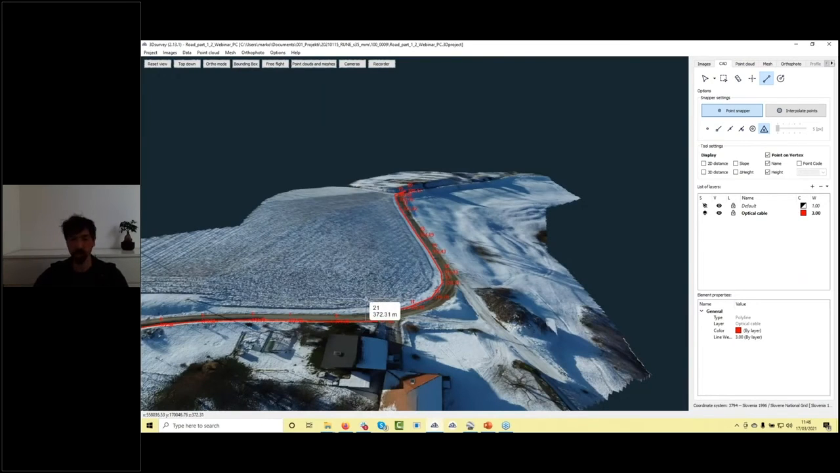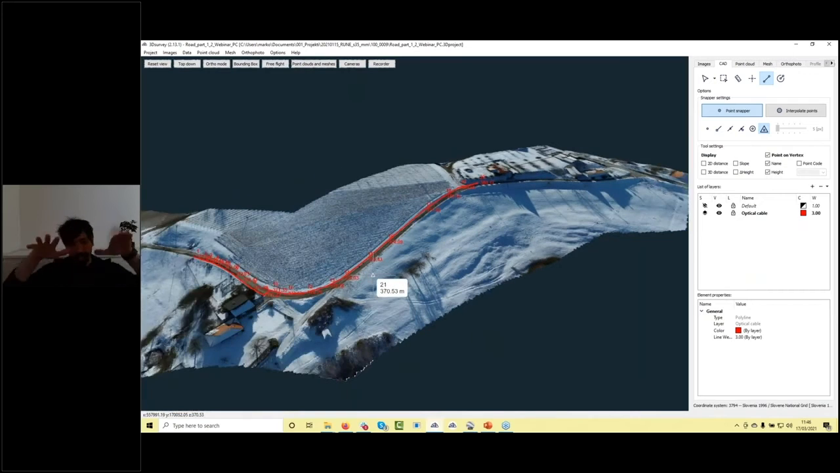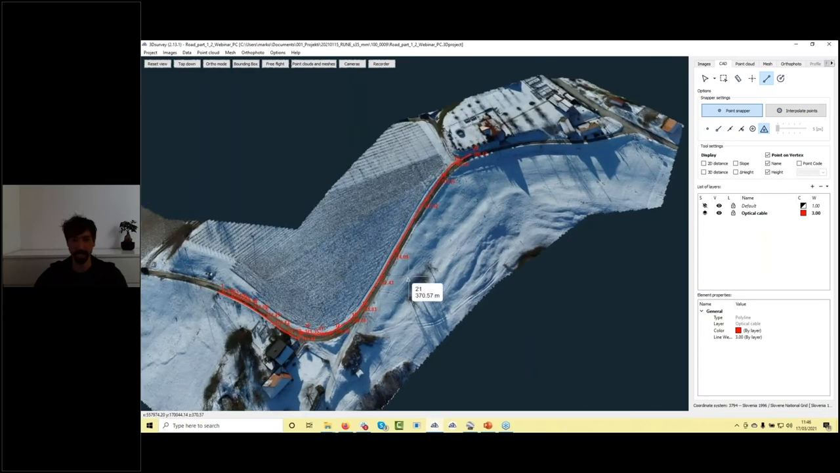Now we know that usually the power line, the optical cable, the telephone line or anything like that are buried in the earth at least, I don't know, 0.8 meter deep. If you would like to move these points, so lower the height of these points, there's a trick actually.